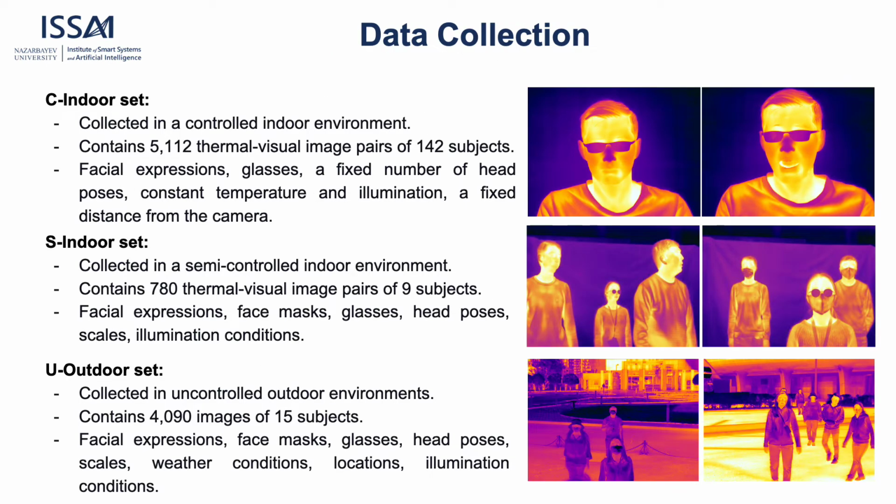The controlled indoor set contains 5,112 thermal-visual image pairs of 142 subjects. We constructed this dataset using our previously published Speaking Faces dataset, where subjects participated in 2 sessions that consisted of 2 experiments. In the first experiment, the participants sat silent and still, while the camera recorded them from 9 different positions. In the second experiment, subjects read a series of commands on a video screen and were recorded from the 9 positions.